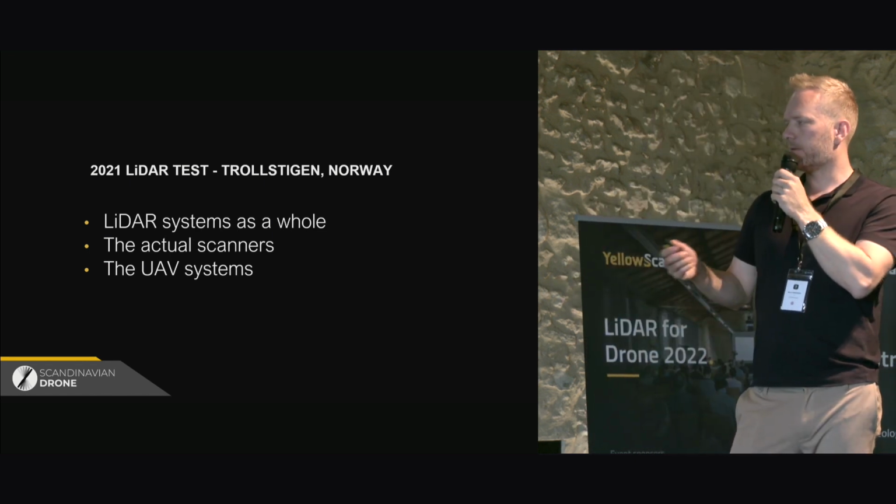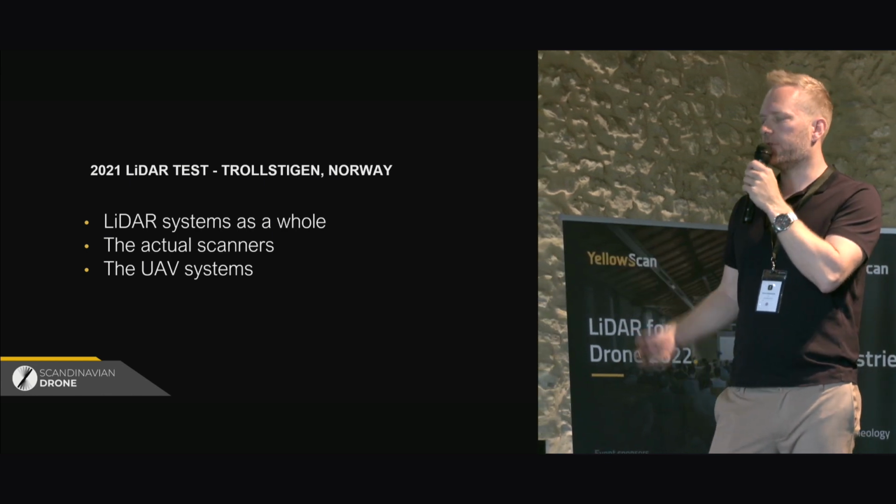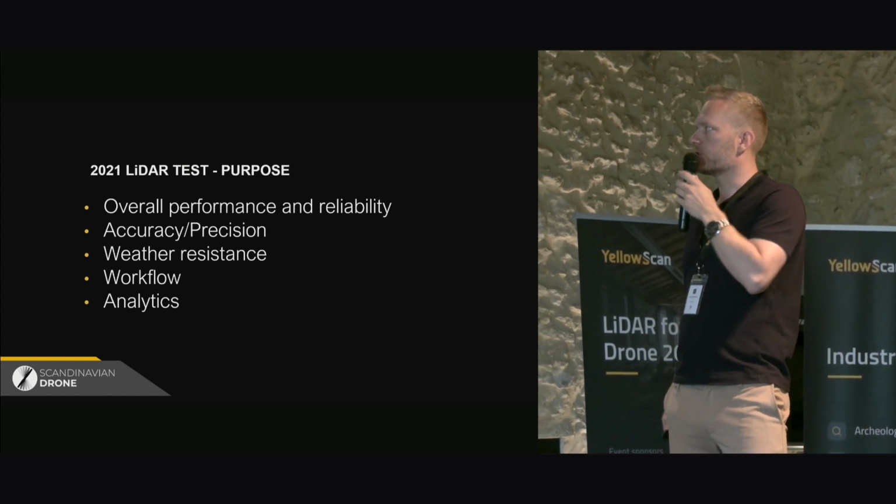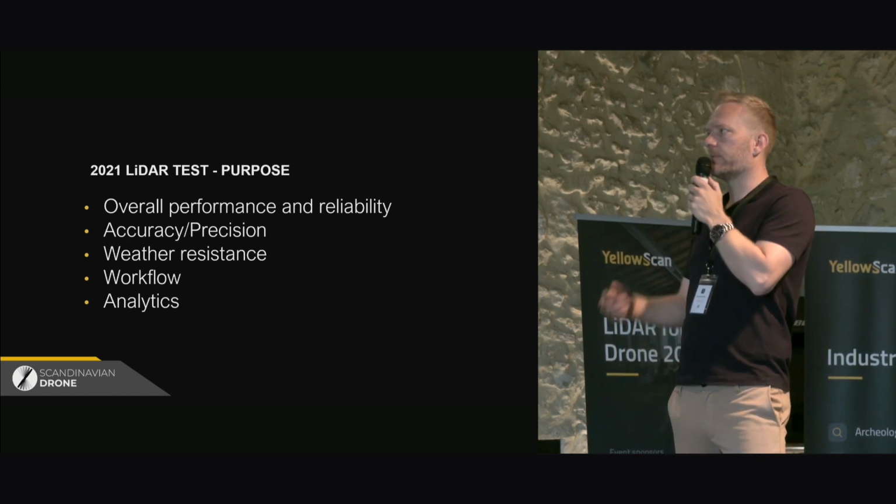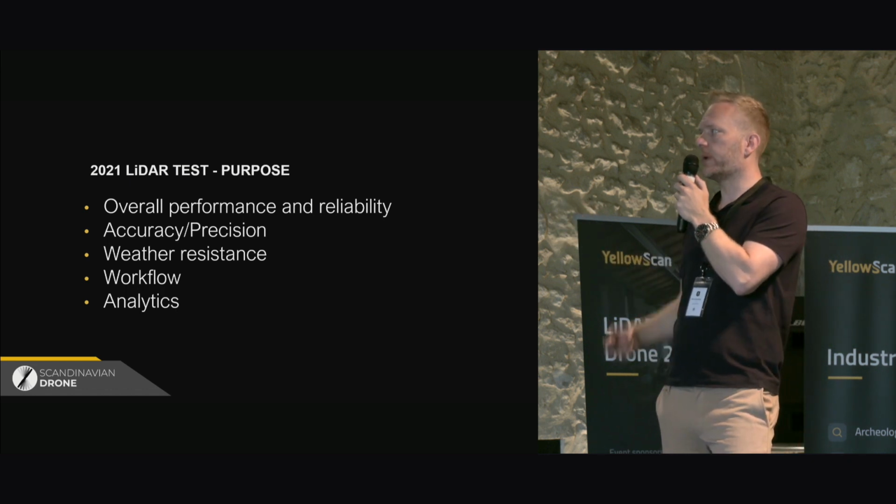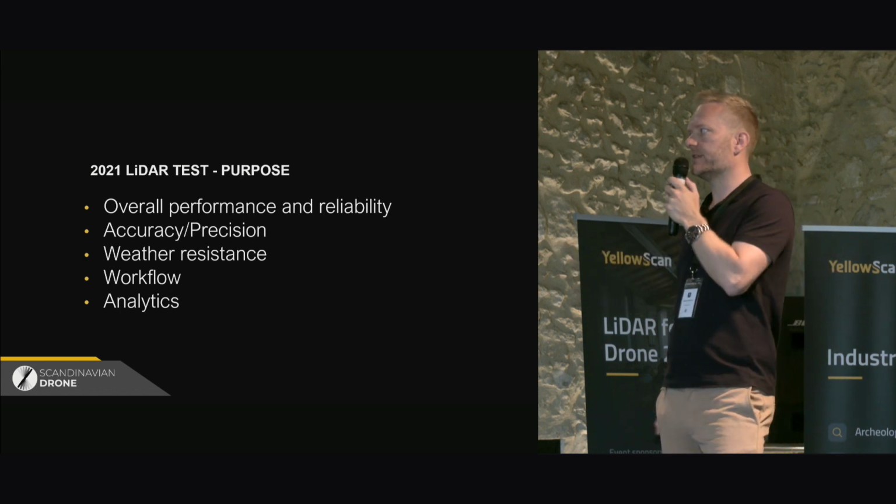So this is more or less the reason that they wanted to invite people to come up and demonstrate different systems. So the purpose for the test was to do an overall assessment and evaluation of how everything is performing, the accuracy and the precision, and how well it actually works in realistic